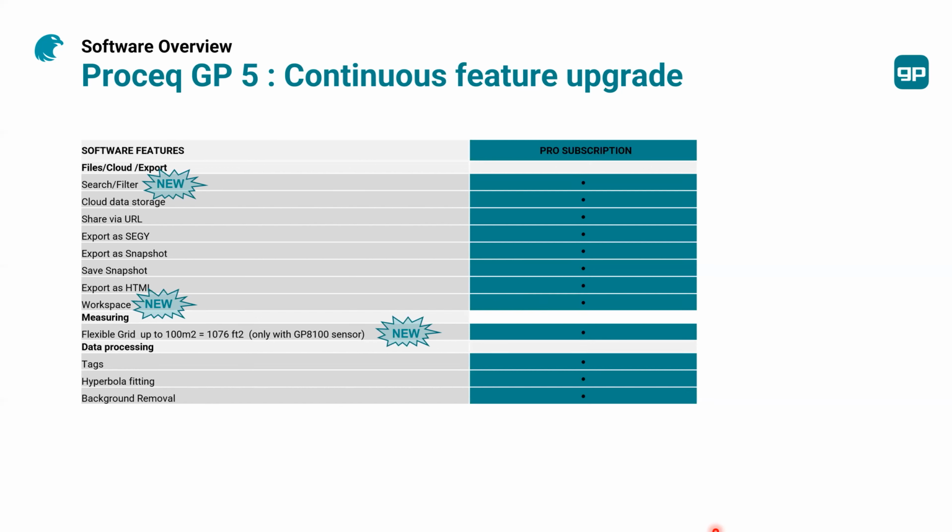And you can also tag, remove the background, the noise on the surface, and you can also optimize for experts with the hyperbola fitting to be close to the materials to get good data.